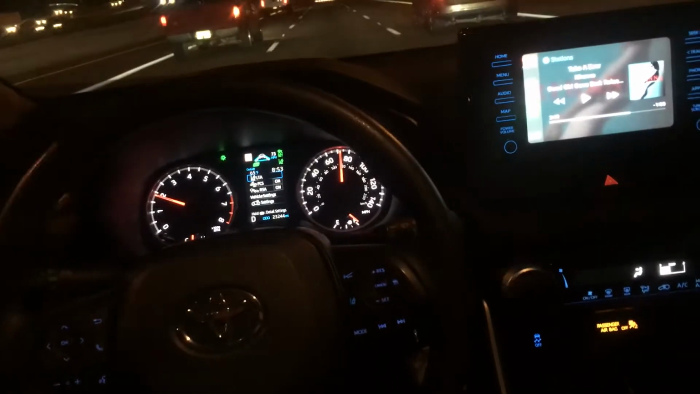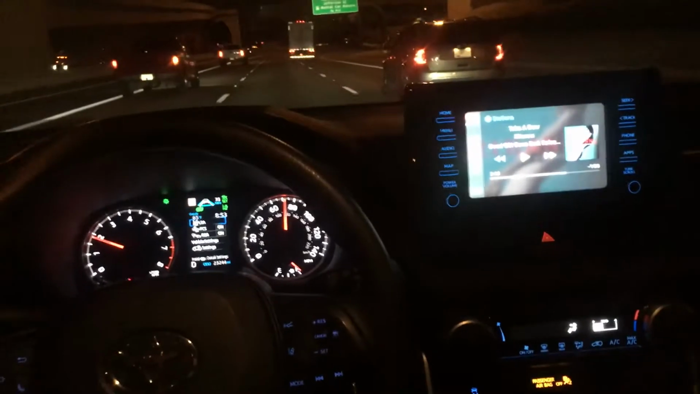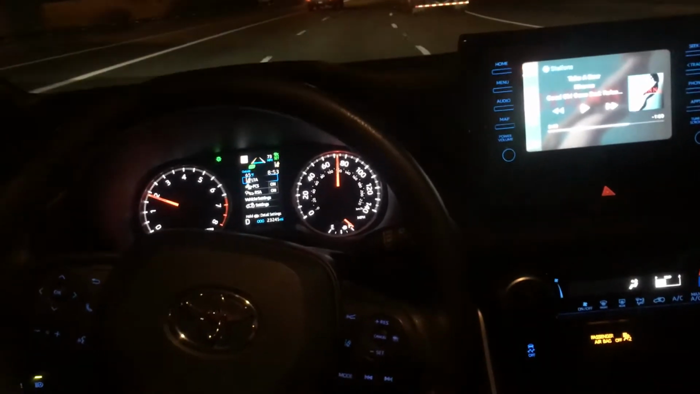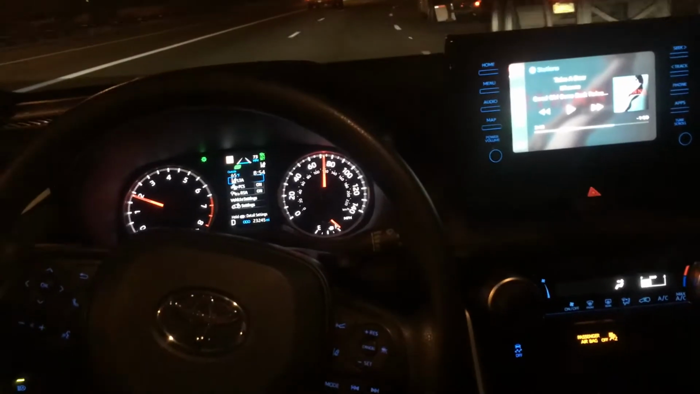Get to that curve. And so you can see that there's no hands on here. We're gonna see how the car does. Ready? Here it comes. Ready? Handling pretty well, pretty well. Oh, that scared me a little. All right, we lost control right there. This is a very turny turn though.